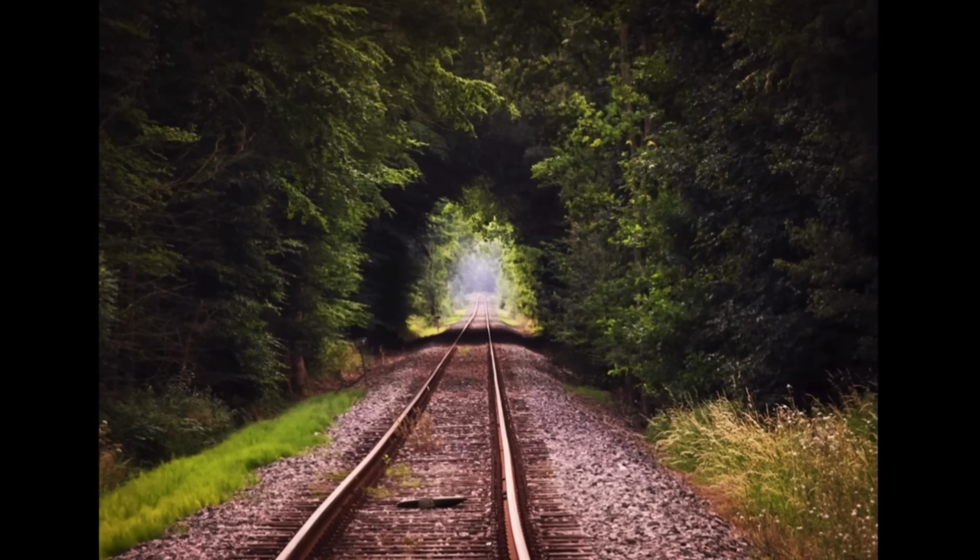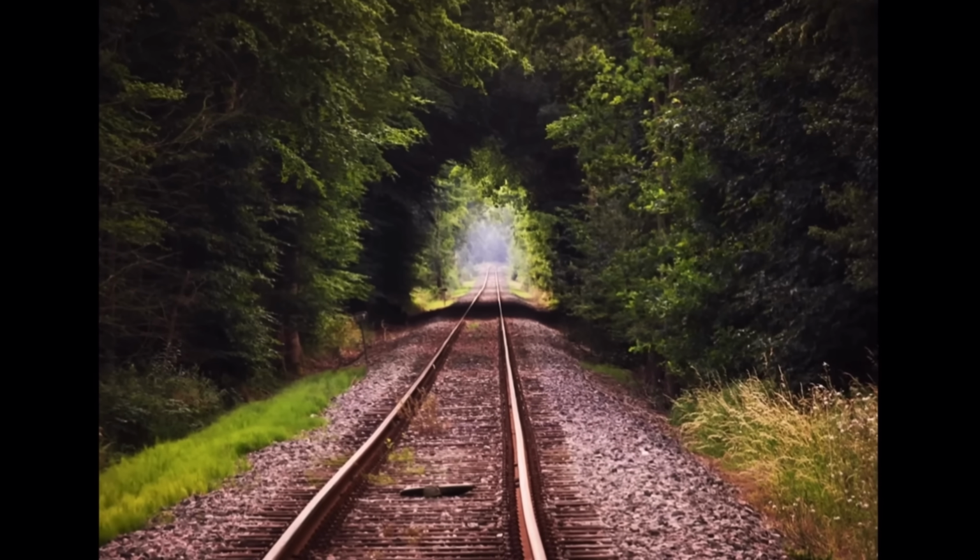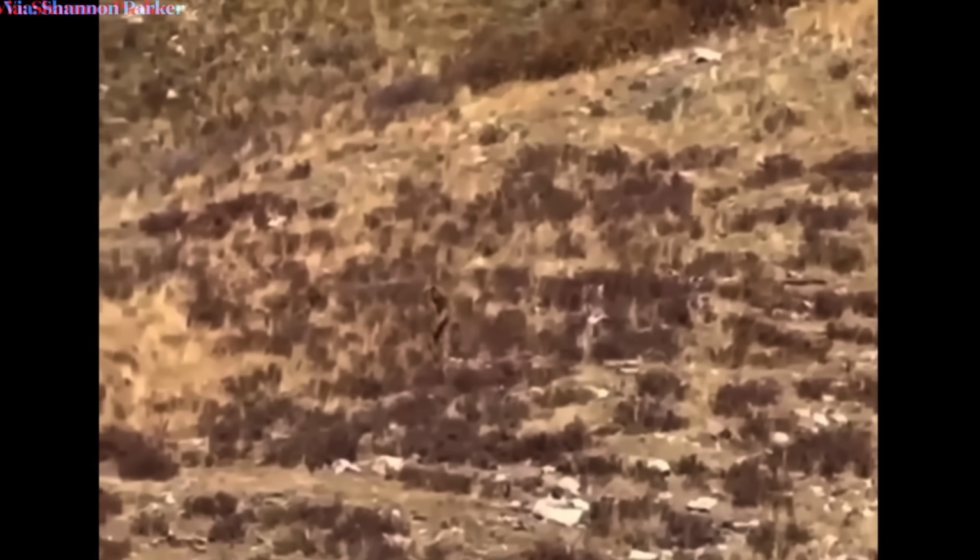A married couple, Stetson and Shannon Parker, were on a romantic getaway in Colorado celebrating their 10-year anniversary. They were on a train located between Silverton and Durango, two cities in southwestern Colorado, when they looked out and spotted this. It's an elusive creature.